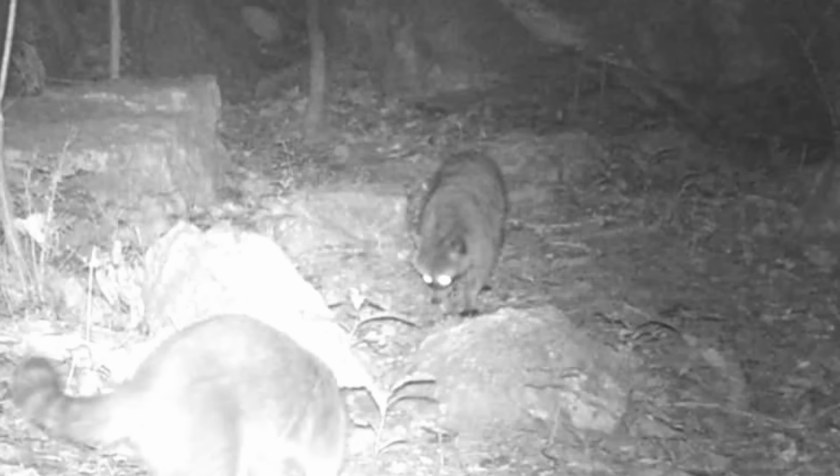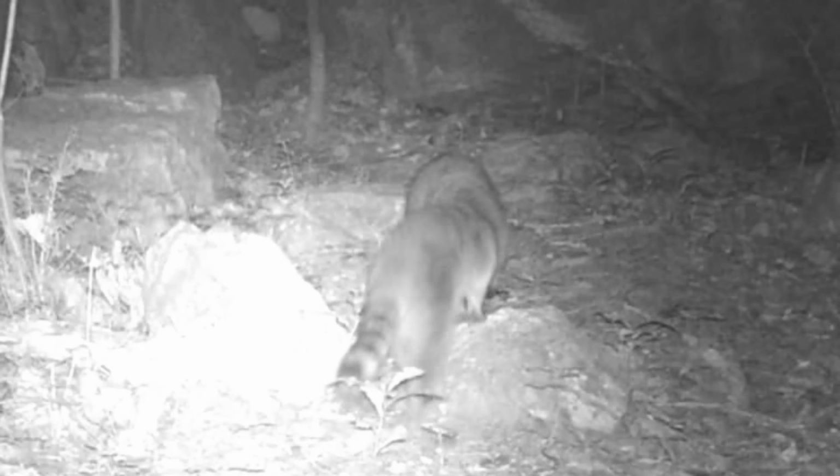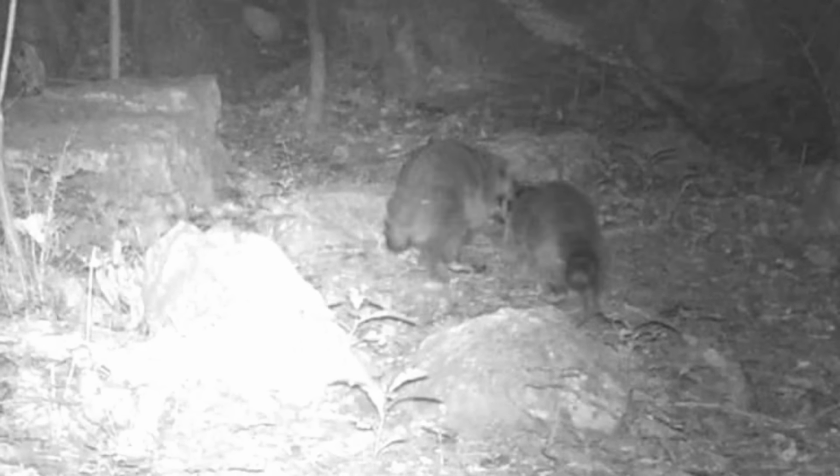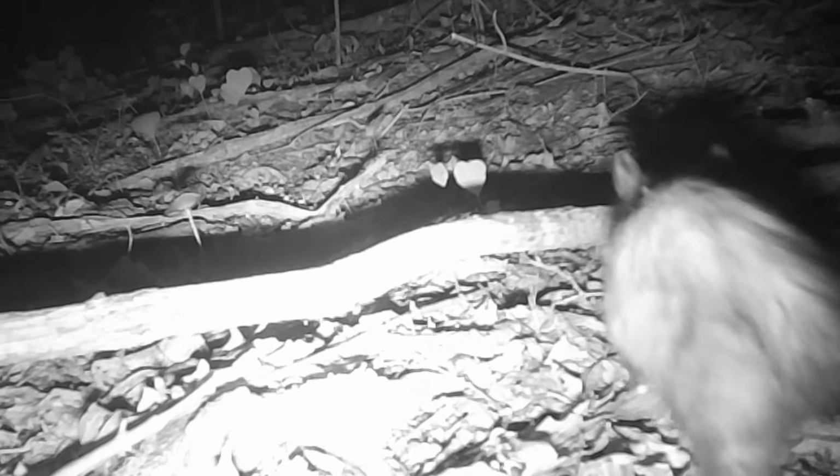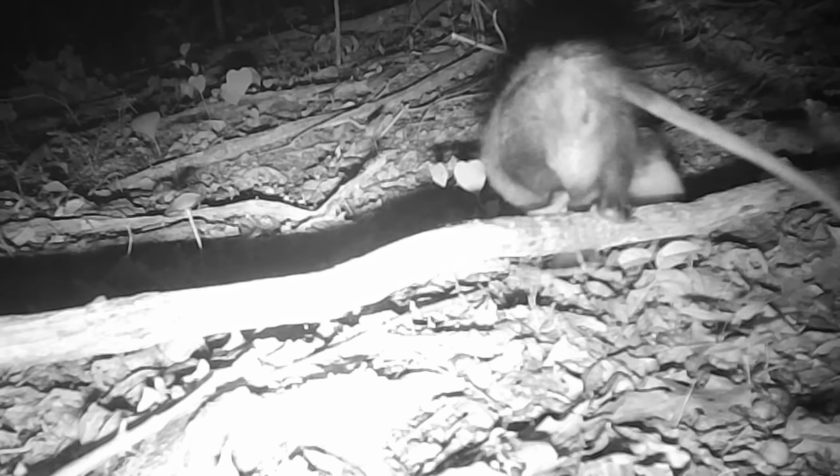The old coon, they're always into something, always fighting amongst themselves. And there's Freddy or Betty the fox. Down at the acorn pile, little possum passing through, chasing them bugs.